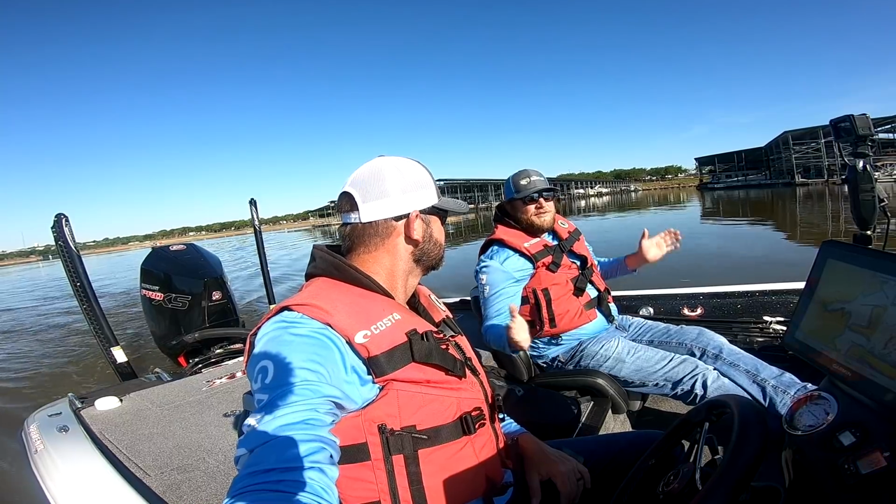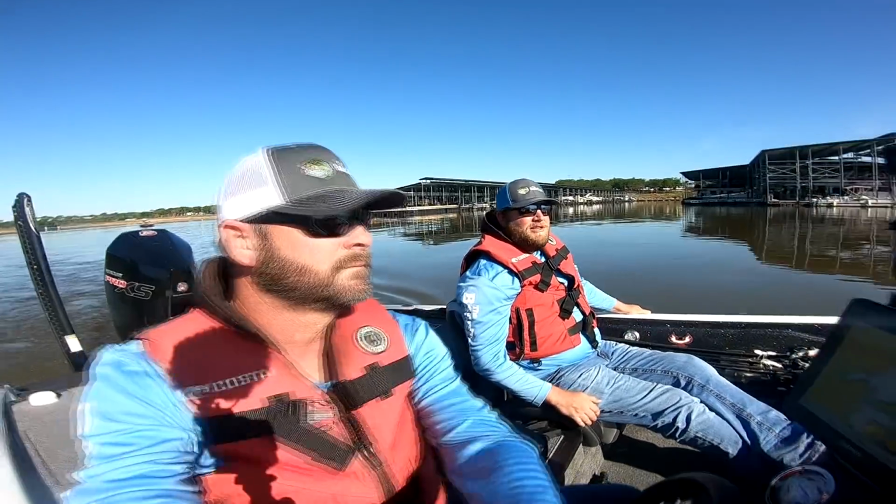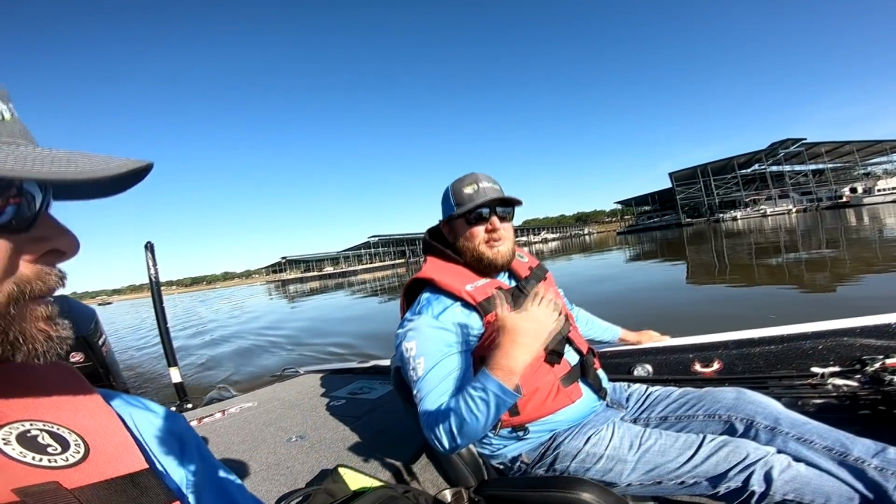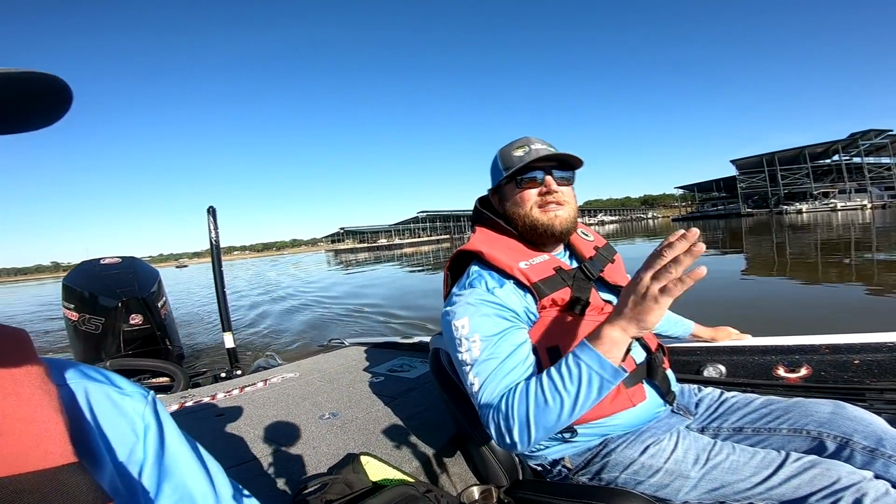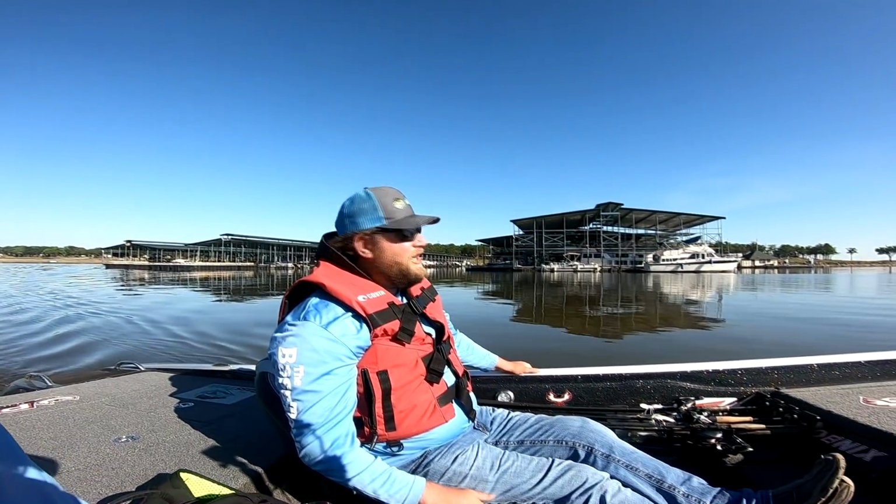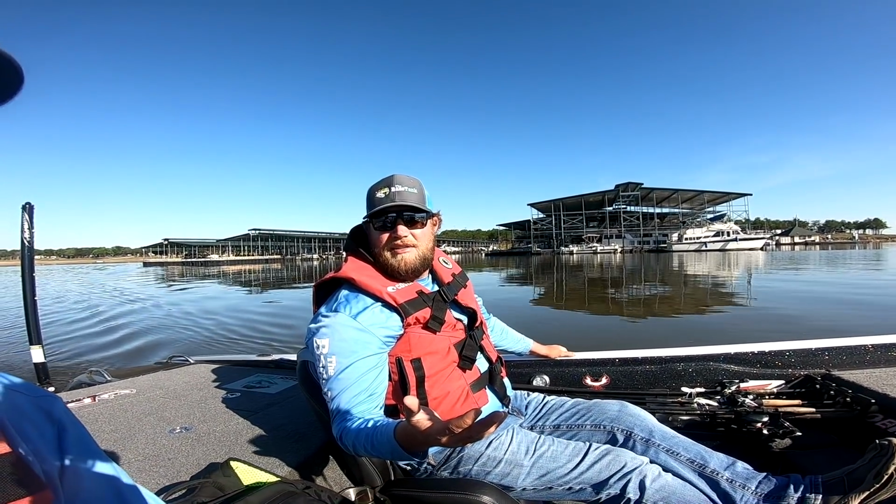So we've been tracking these fish for a couple of weeks. We've been on them pretty good, but they change from hour to hour, from bank to bank, because of the spawn. They're moving up. Some are getting done. Some are doing it. Some haven't done it. So we're going to treat it a little bit like a tournament practice. Then we got 1 o'clock.